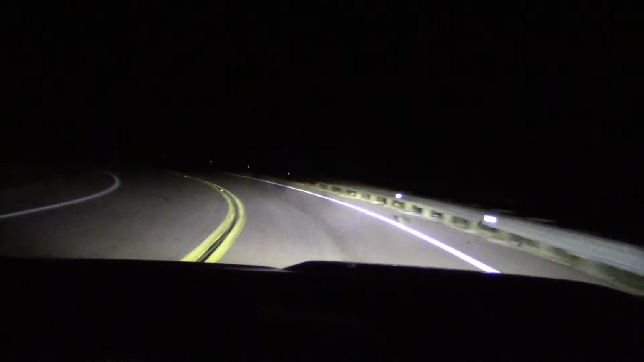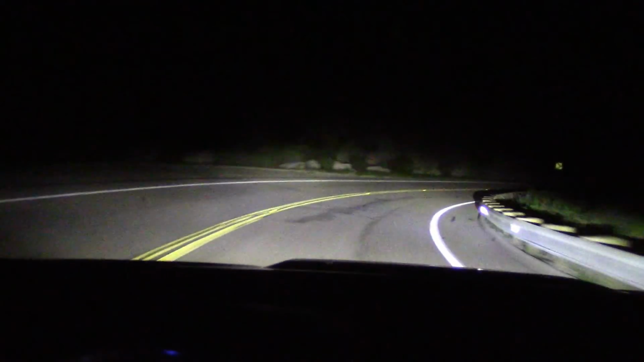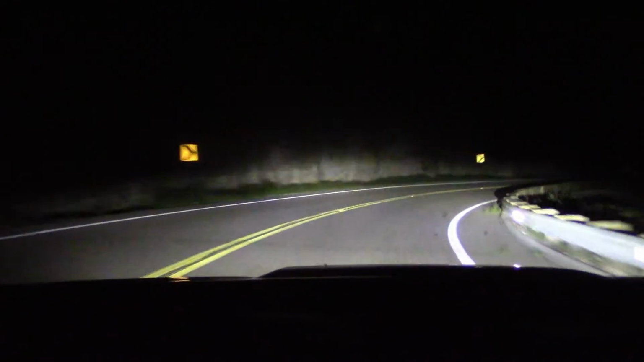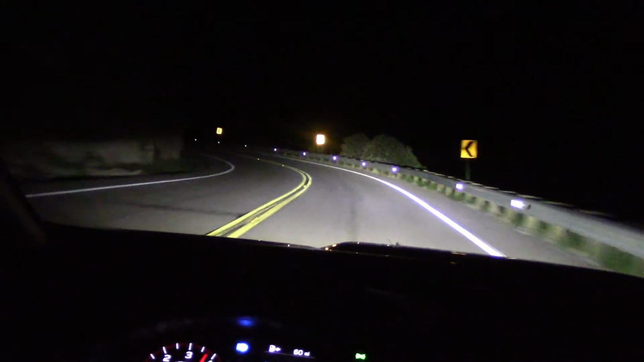And as a bonus, the active headlights not only work on low beam, but on high beam. On some vehicles, the active headlights don't work on the high beam setting, but not a problem here. So I think we'll leave it on high beam to get maximum illumination.